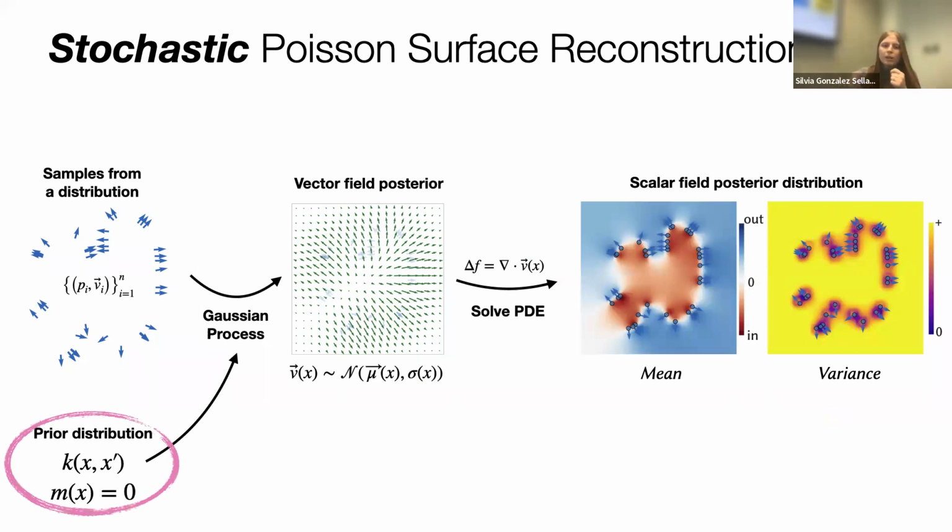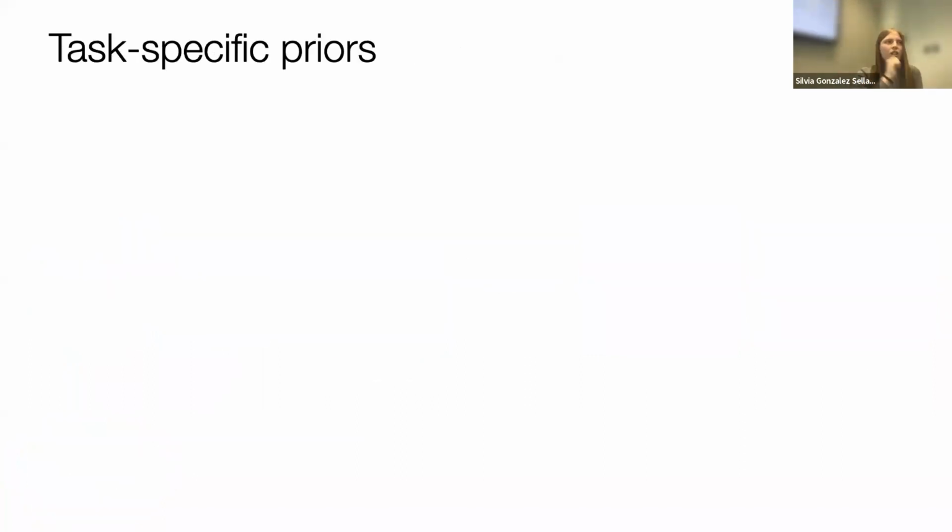But now that we understand it like this, we can be more presumptuous and think, well, now that we know that Poisson reconstruction is not some stone tablet passed down through generations, now that we understand what Poisson reconstruction comes from as this Gaussian process, can we do better than Poisson reconstruction? So specifically, does this zero mean prior make sense? And I think not. I think you can do better. I think you can think about the specific tasks that you're doing and use different priors depending on the task.